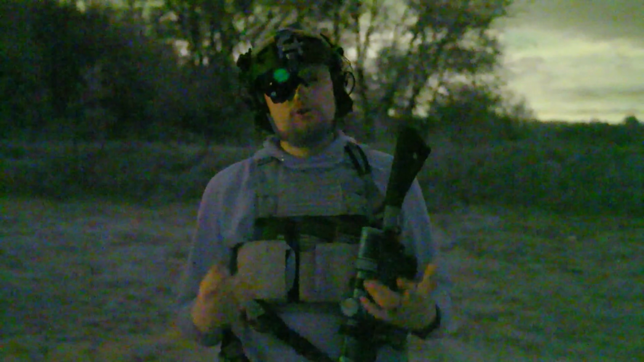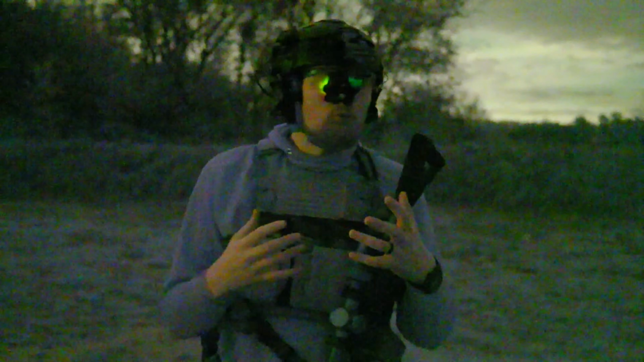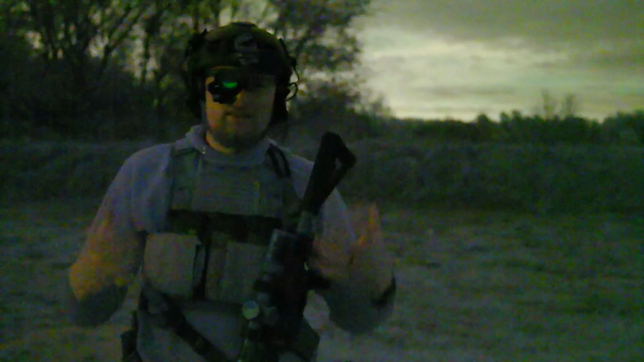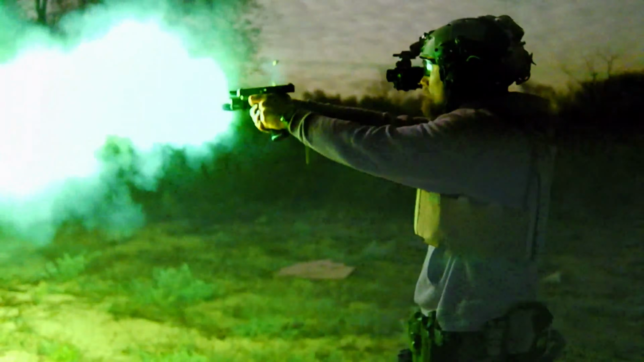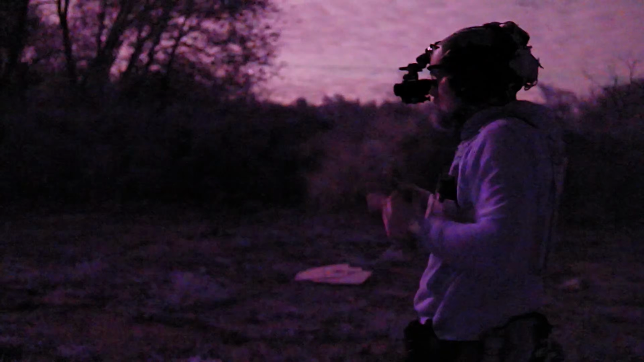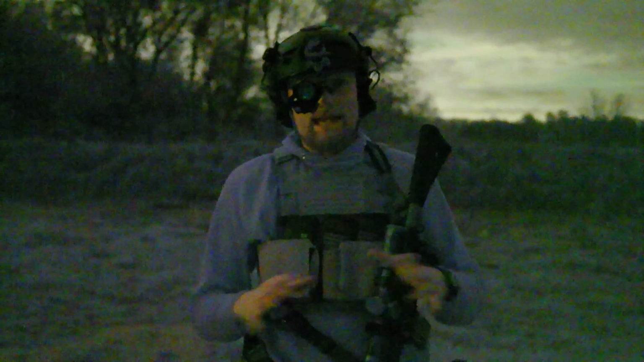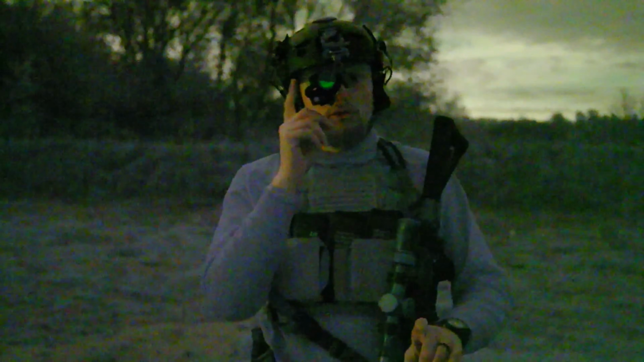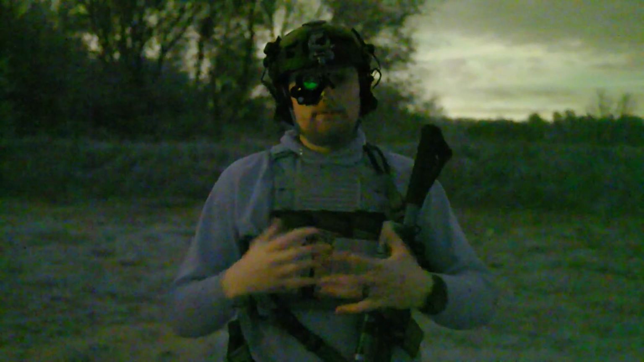Now, final reason why you might be running it on your non-dominant eye that might be beneficial is if for some weird reason you're still running irons. If you're still running irons on your handgun, or even your rifle for that matter, using your non-dominant eye with a PVS14 is probably going to be a little bit more advantageous, because under night vision you can't use iron sights. Anyone that's used night vision before will tell you you can't use iron sights under night vision. It just doesn't work, because you're dealing with focal points, and we're looking through an optic that you're only able to adjust to a single focal point. So that's not really going to work.